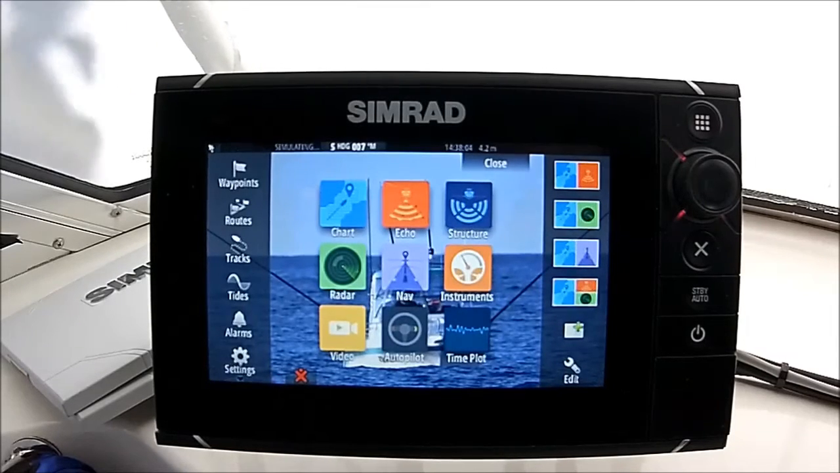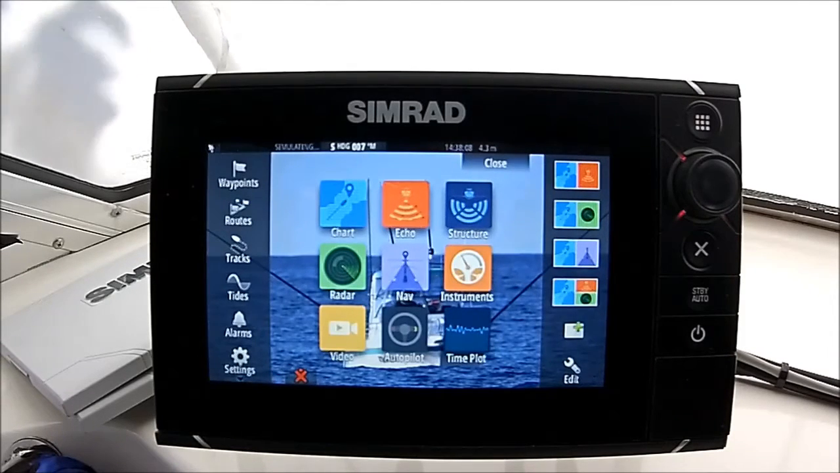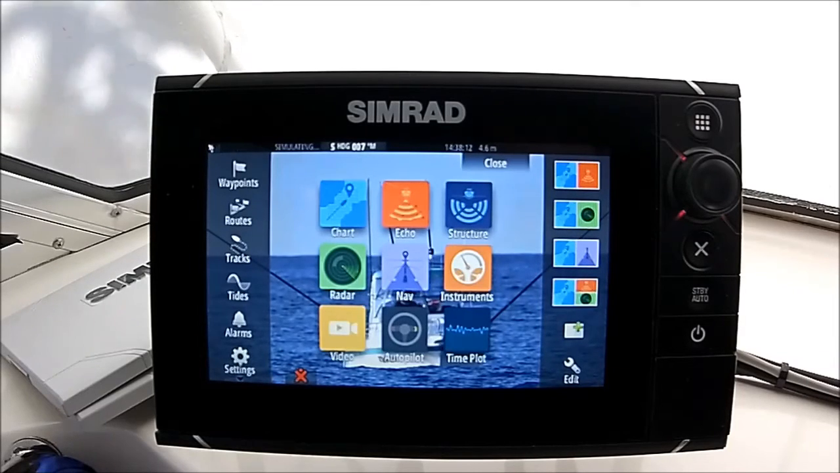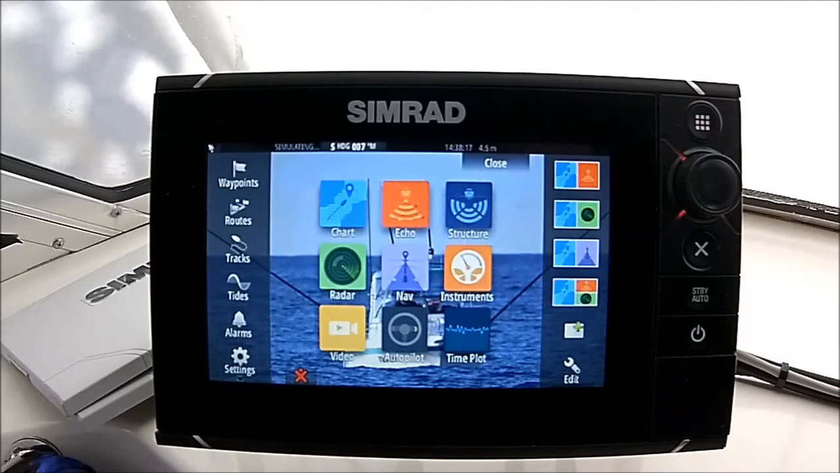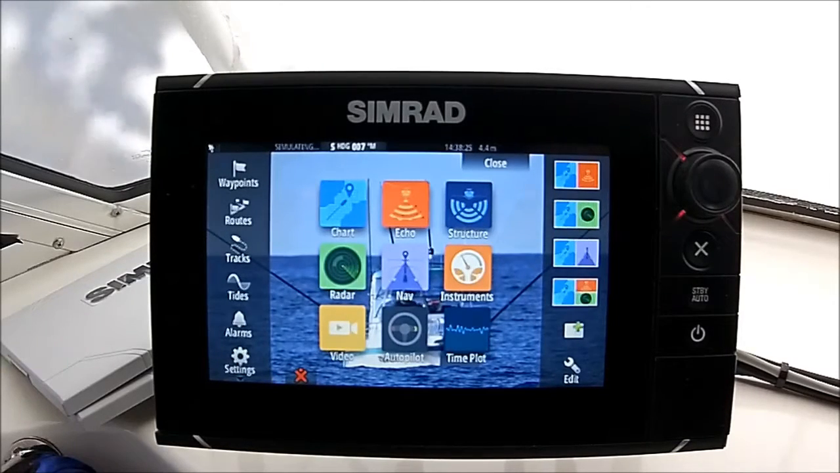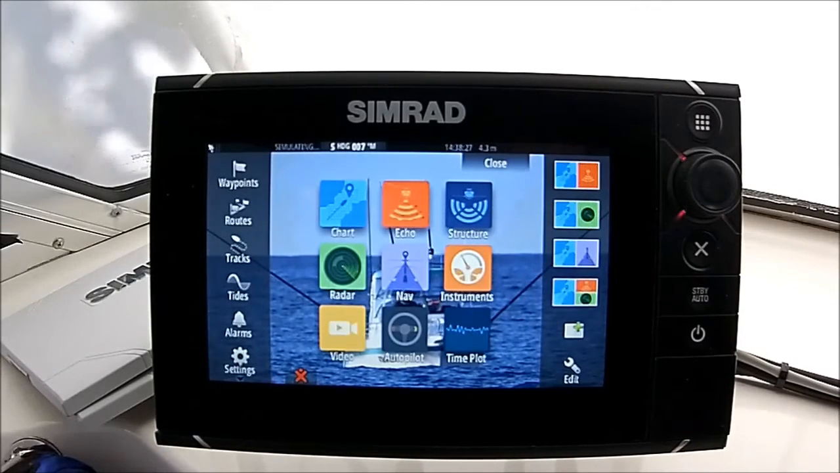G'day everyone. Just here going to record a little video on how to tune your Simrad. We've got a NSS Evo2 7-inch display here. Quite often get asked questions about how I tune my sounder for the deeper water fishing that we do. So I just want to touch on a few of the more advanced settings for these type of Simrad Evo2